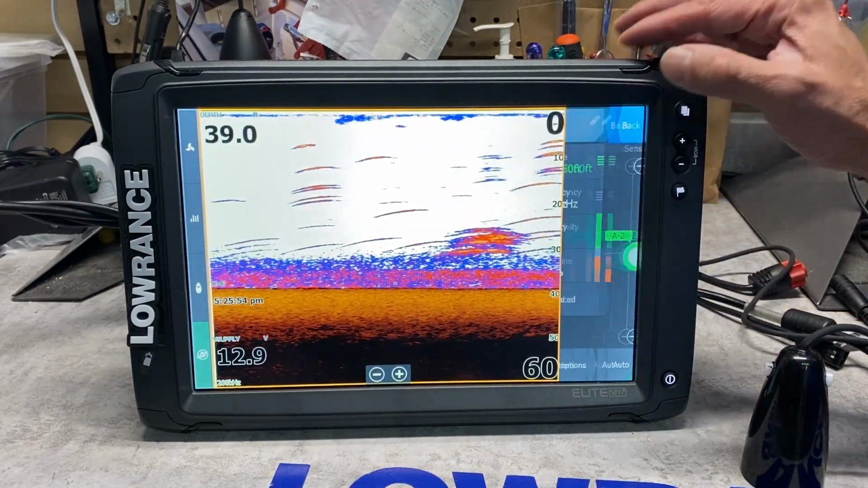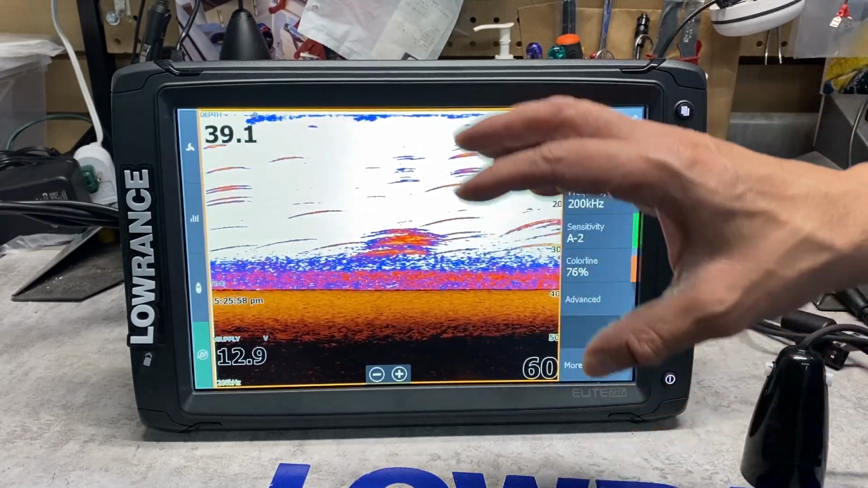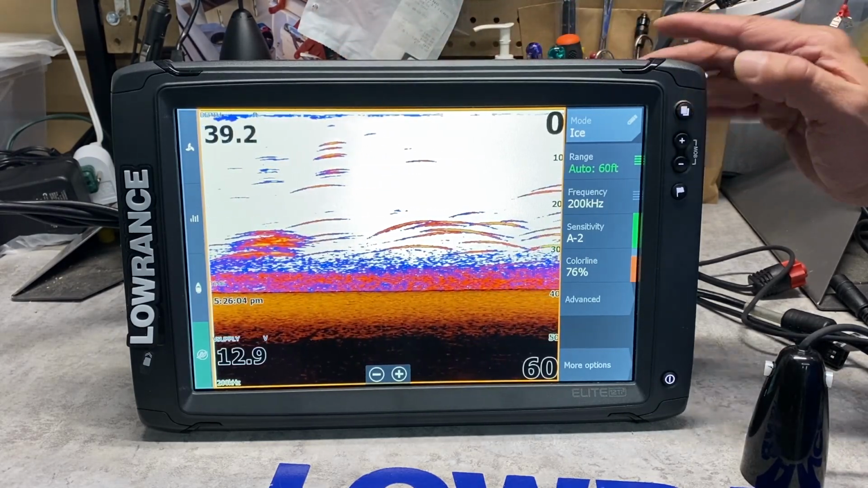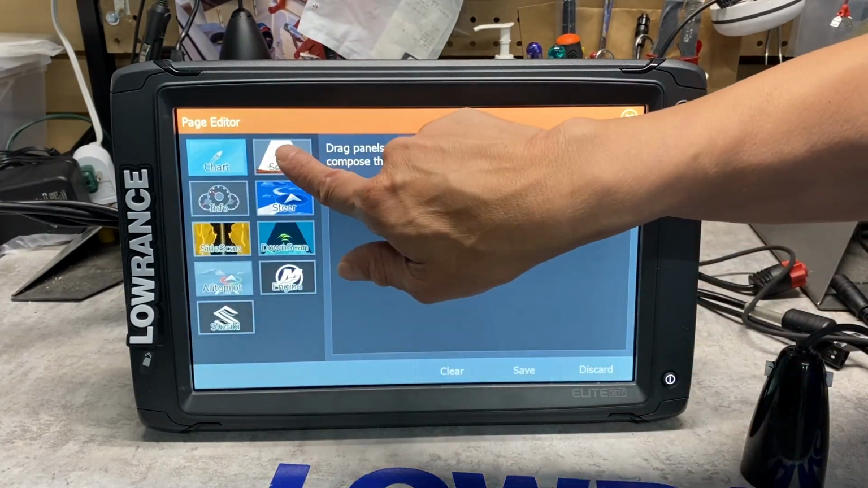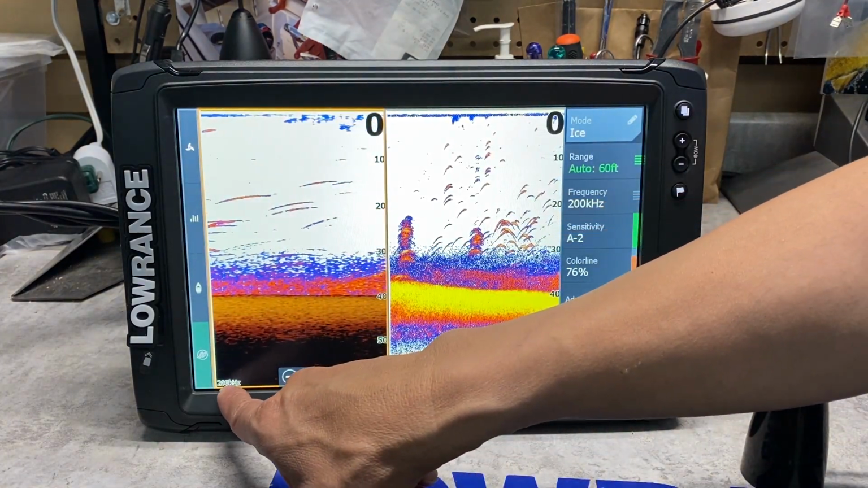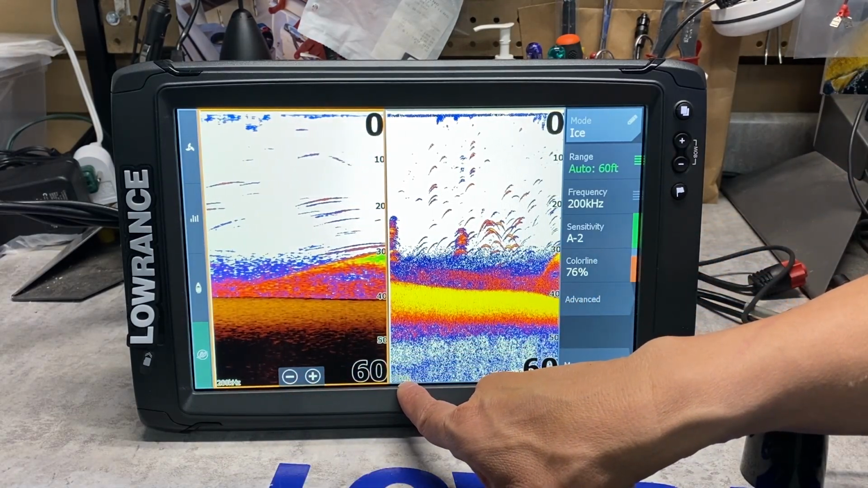All right. A great feature that these units have is digital broadband. On all TIs and TI2s, you can run two cone angles, any two cone angles at the same time. So we are going to create a page. Create a page, sonar 1, sonar 2, save it. This is a tight cone, which is 200 kilohertz, a 19-degree cone, and a wide cone, 83 kilohertz.